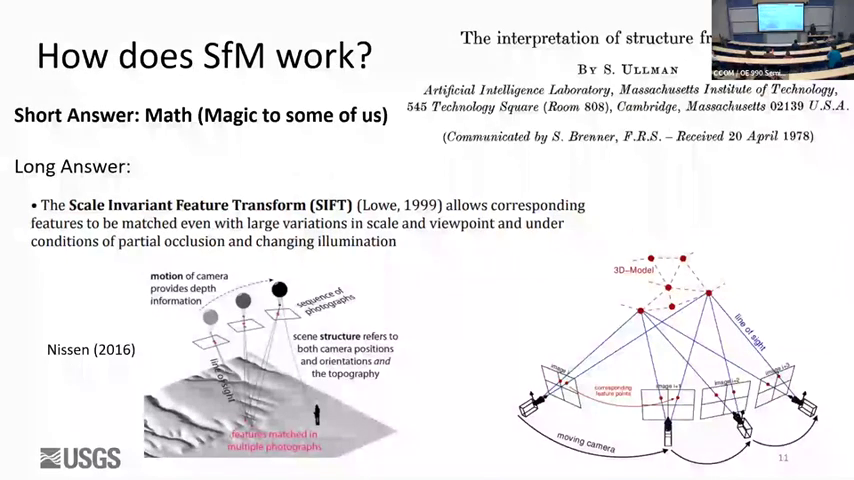But how does it work? Honestly, it's magic. It's mostly math. But if you remember, I don't know if you still have these in lab, you got the stereo glasses out, you get those big old topo things. You stare under it, you get a headache, but you can see that you have a 3D surface. So that is stereo photogrammetry. And so that's what we do.